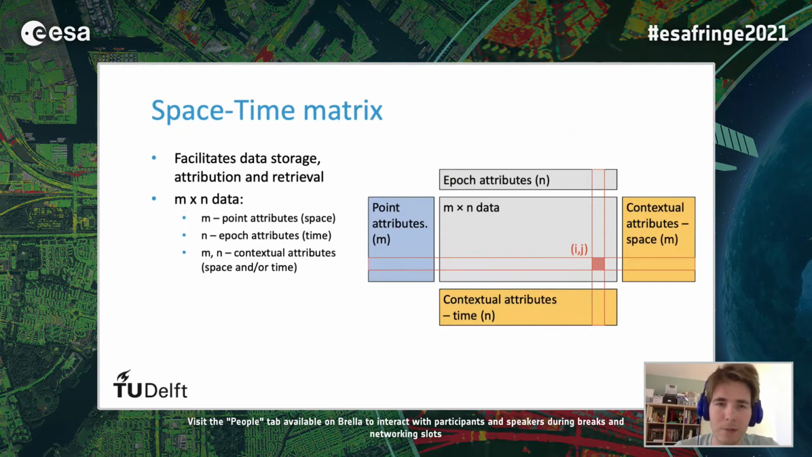As I described in previous slides, at the center node of this workflow we have a space-time matrix, which facilitates the data storage and the attribution and retrieval of our InSAR information. This space-time matrix has two dimensions, space and time.